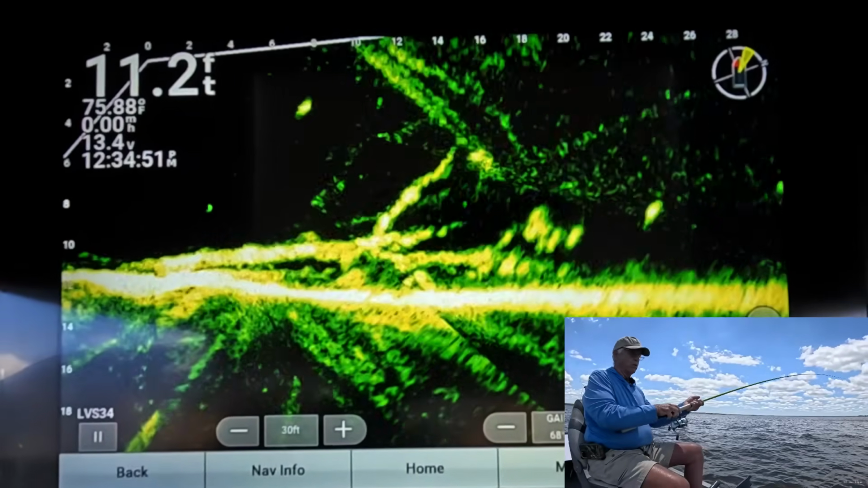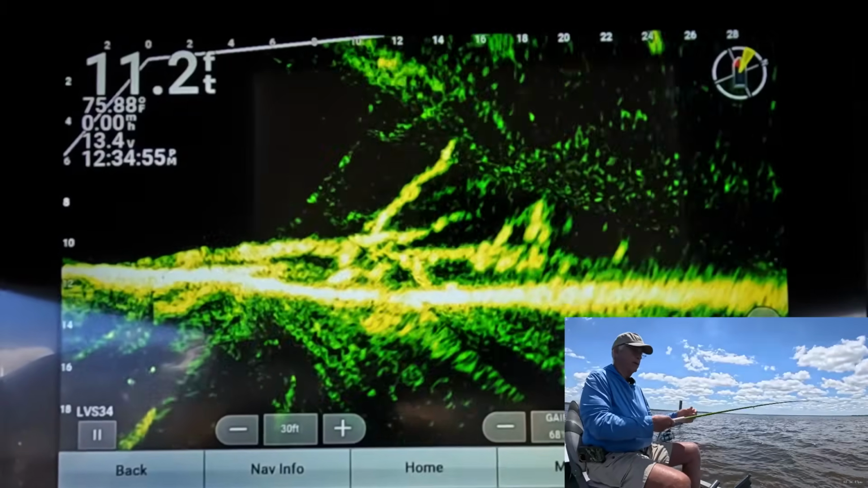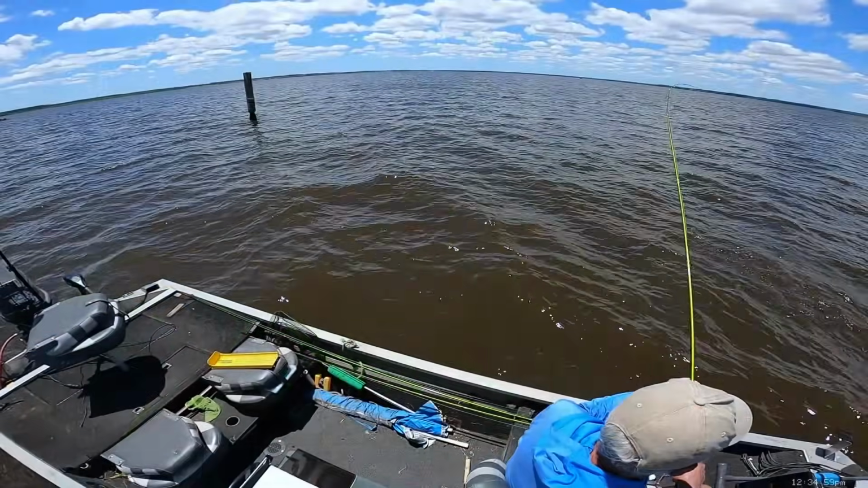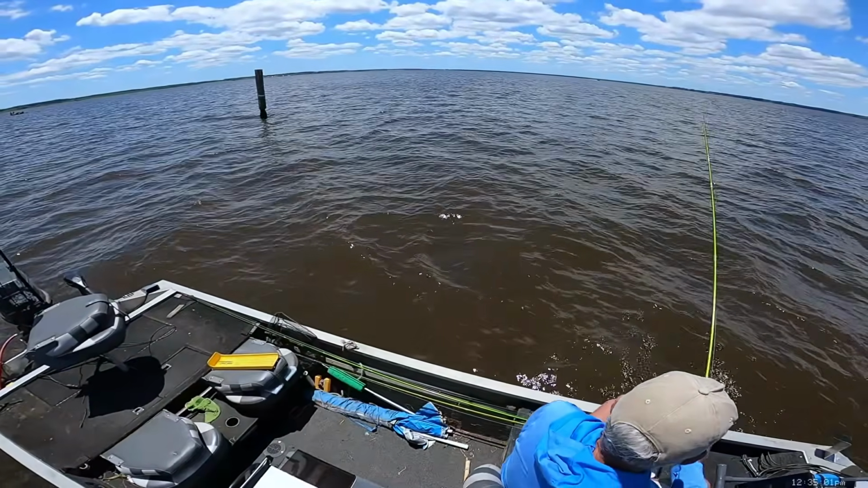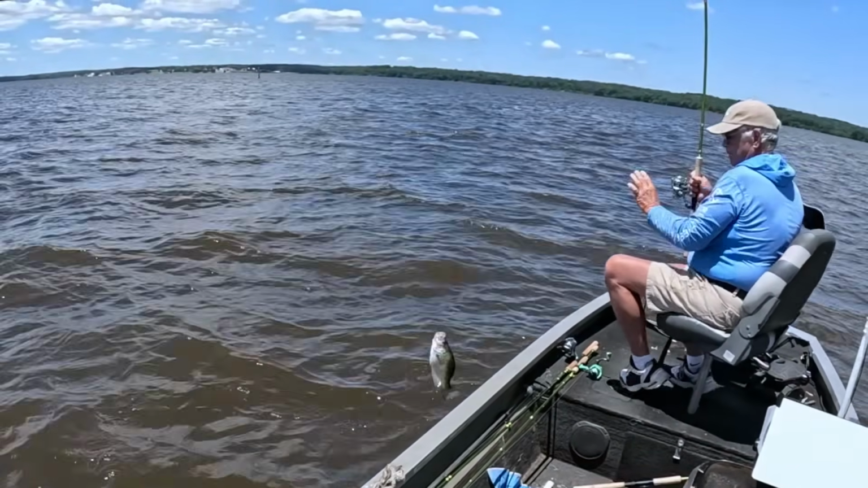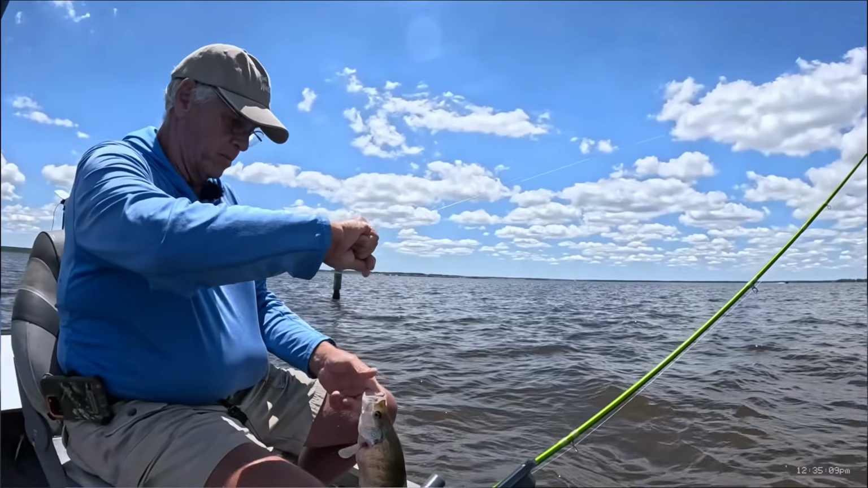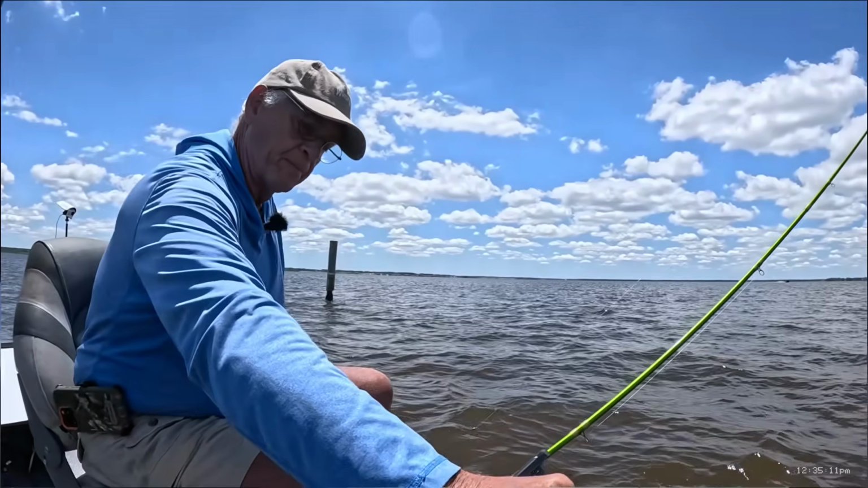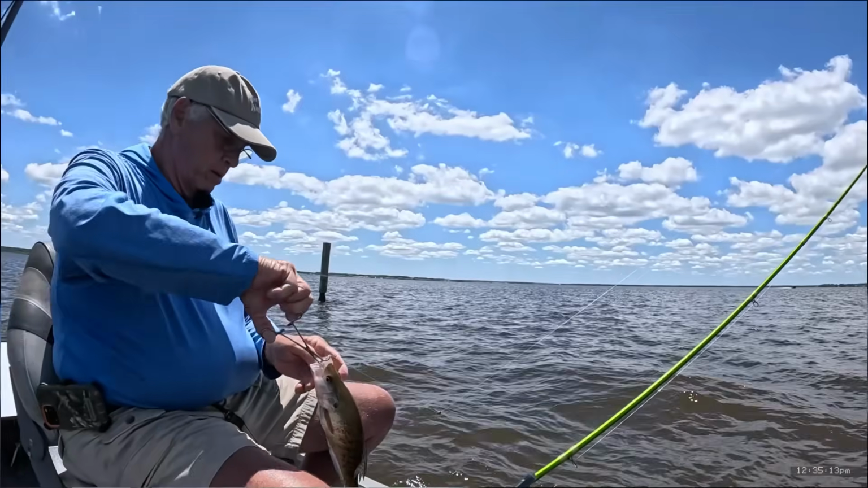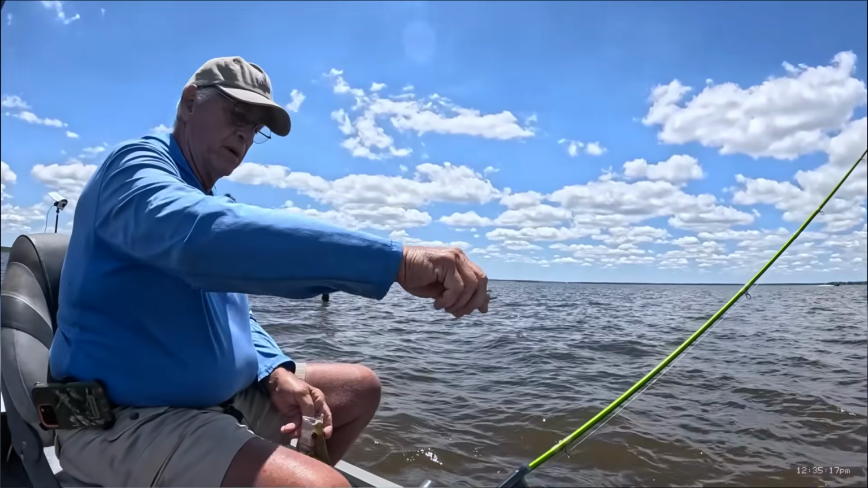Got it. Boy, that's gonna be a good fish right there. That's gonna be a nice fish. Heck yeah. I'm surprised we're catching all these fish right here with as much noise as I'm making with the boat splash and all. Oh man, boy, that's a nice fish right in here, man. And it ain't but 10, 11 foot deep in here.